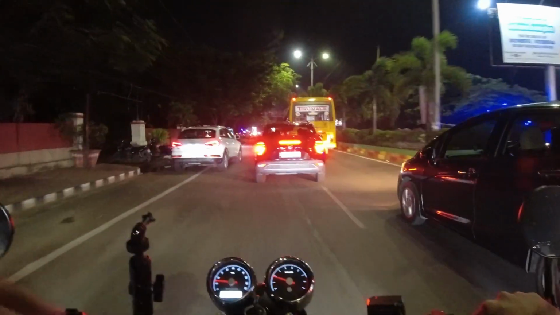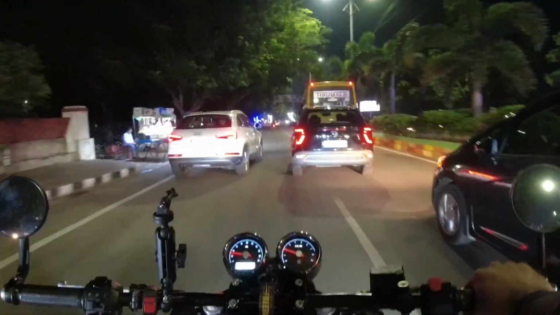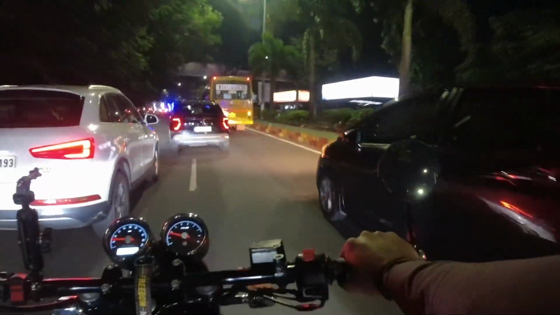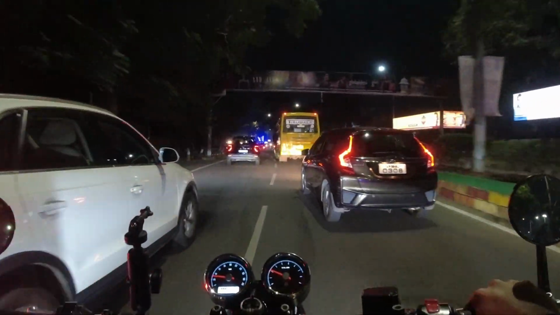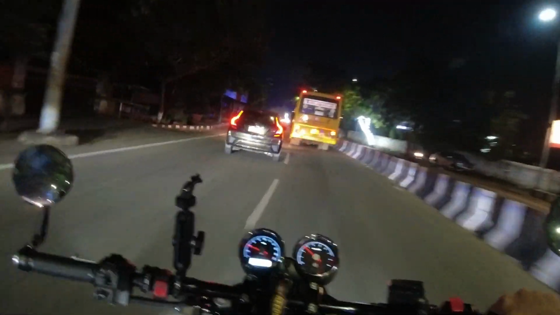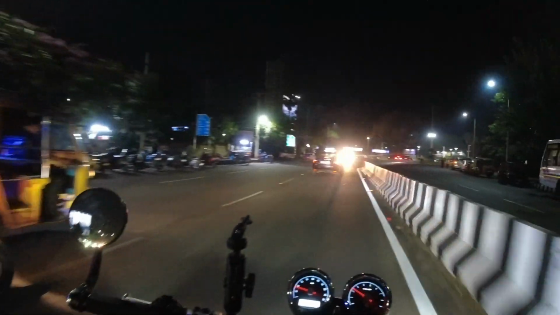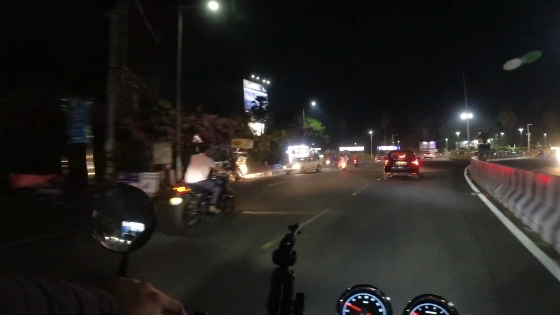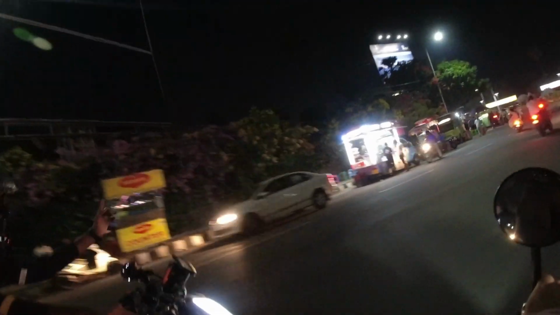Now we just got air filled, and we have to find a pollution test vehicle. We have to get the pollution done. And the air, we didn't fuel up, we were just here for the air. So now let's find the pollution.